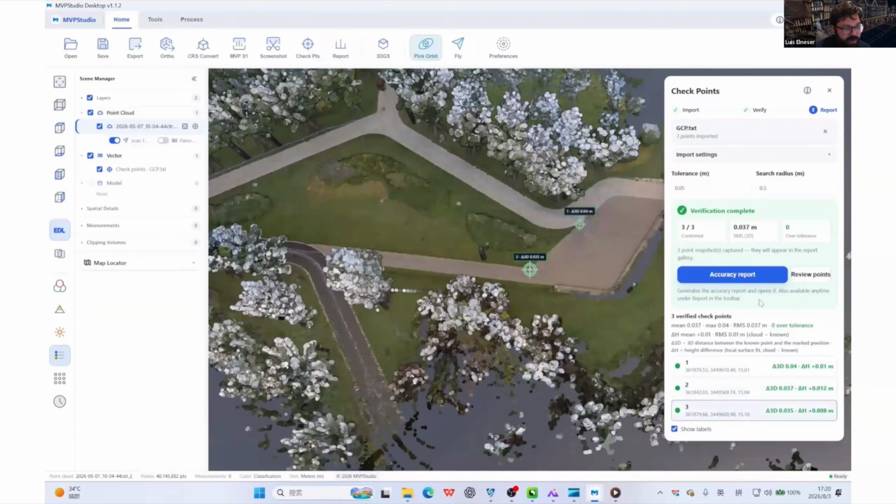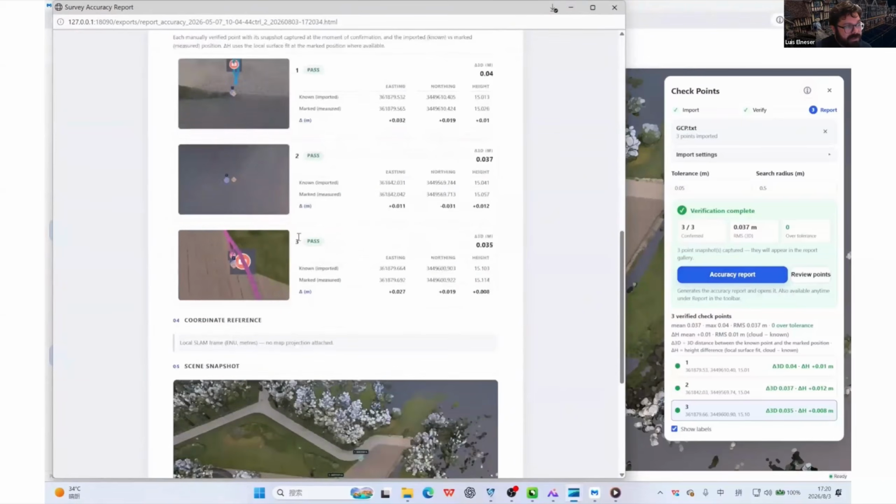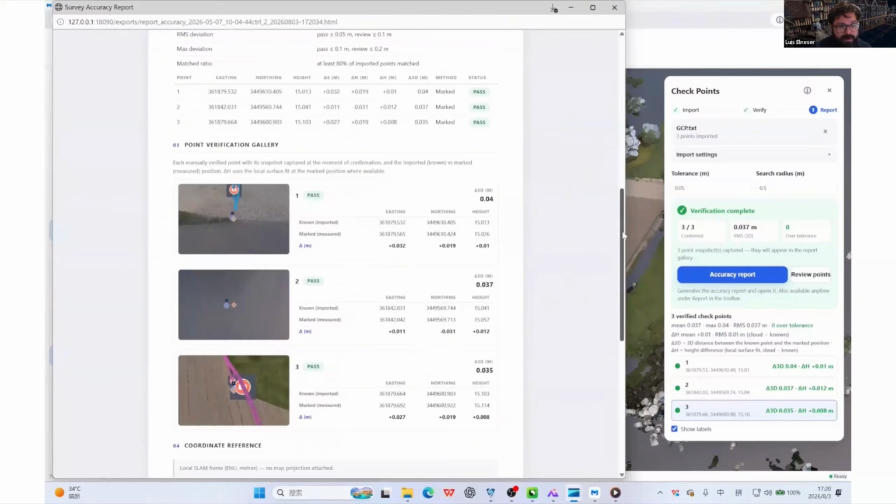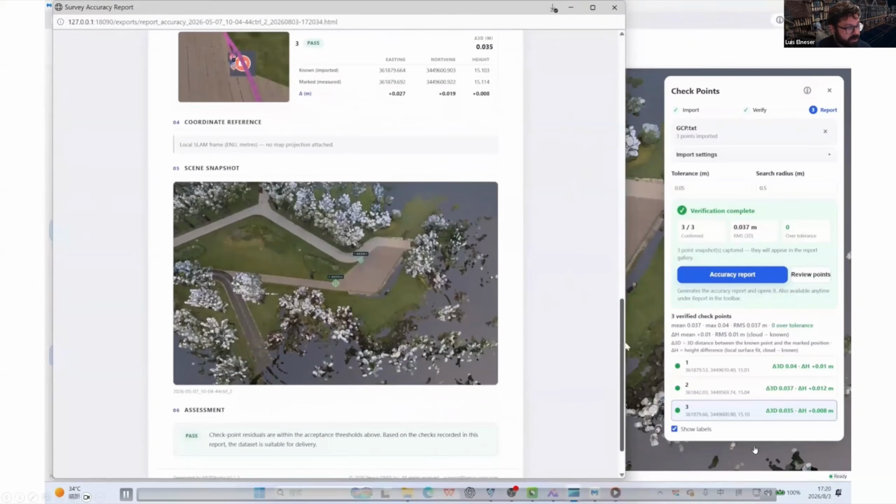This can be all exported into a report, and each one of the point selections can be included, and the general accuracy of the whole accuracy check can be exported there as well.